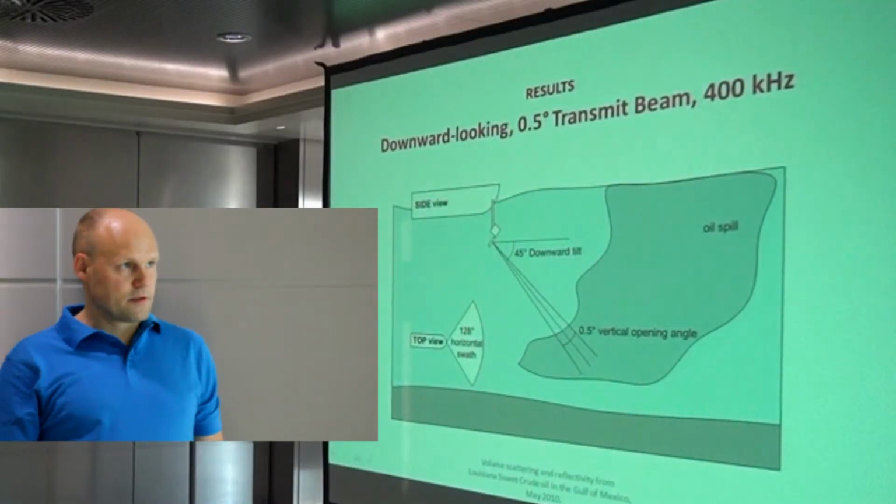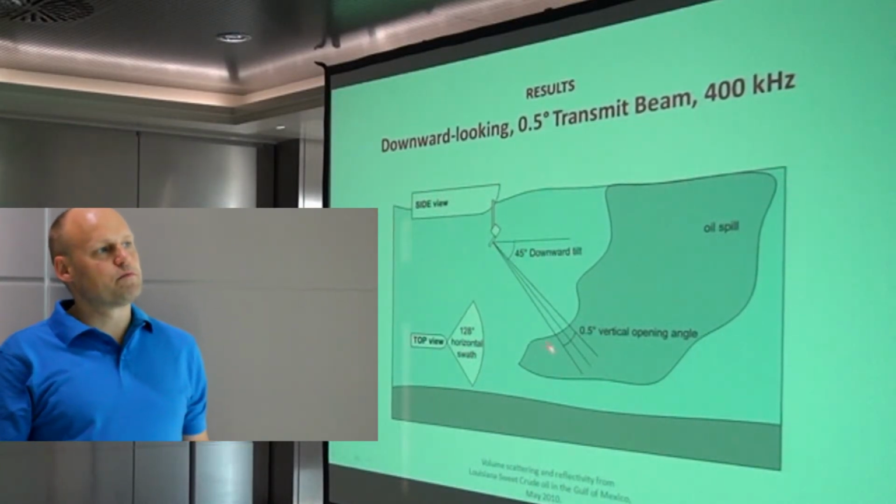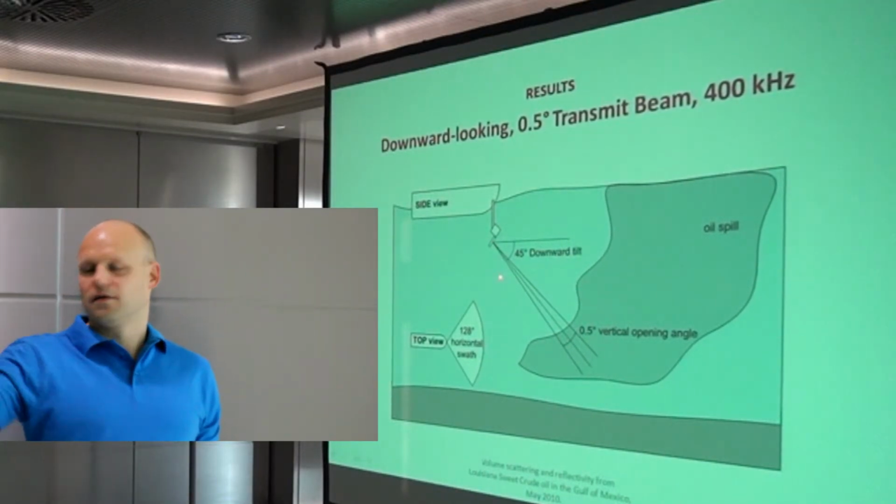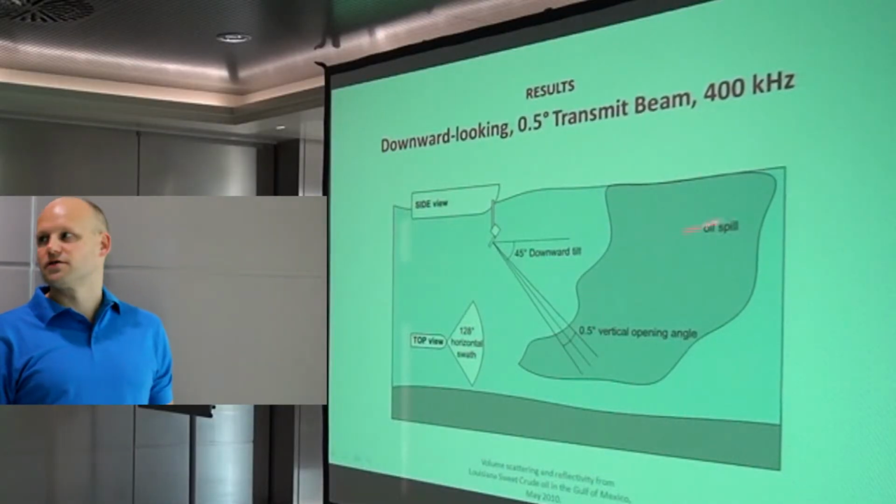So then we take the downward looking approach, and this time the beam is much more narrow. This is a hypergraphic transducer, so it has a very thin beam. But the swath is 128 degrees like before. But this time we're not disturbed by the sea surface, which is good.